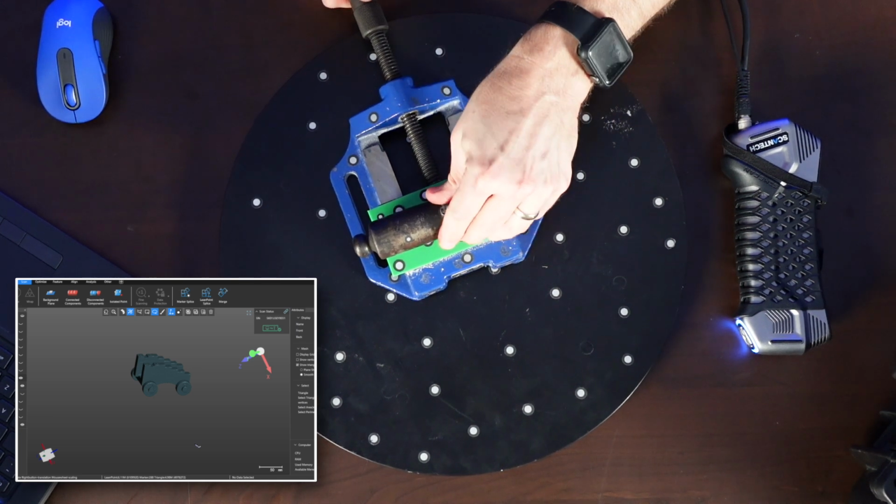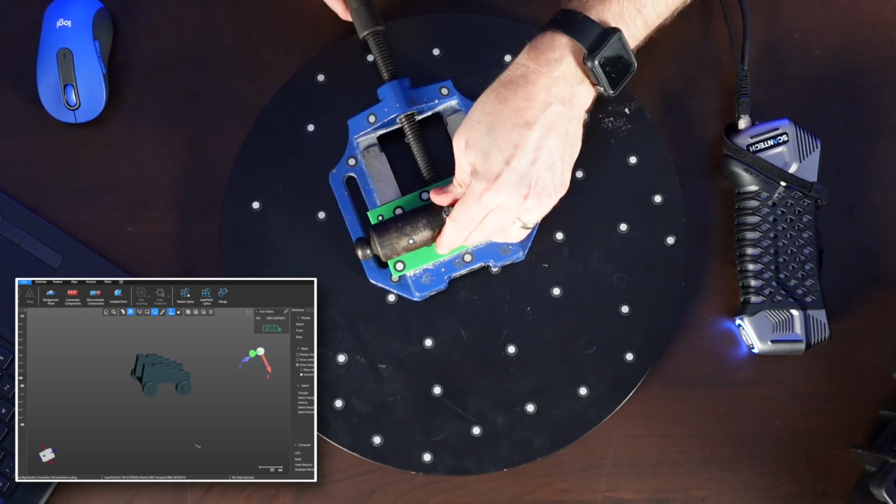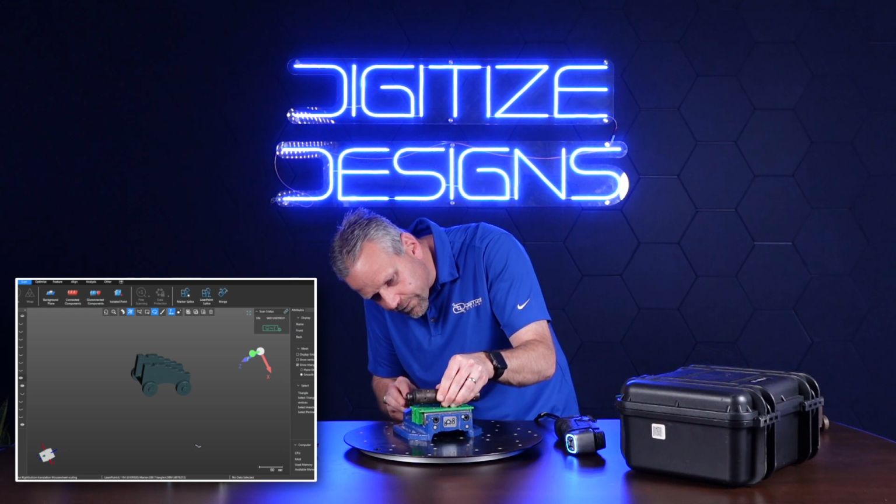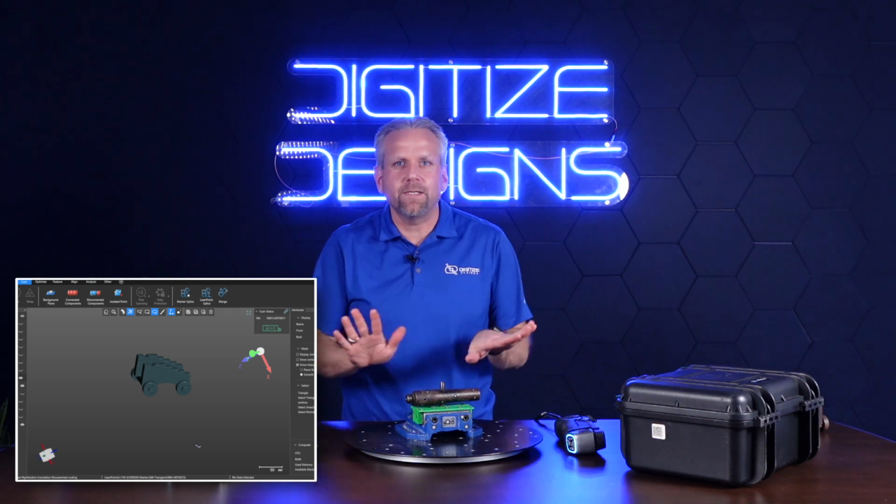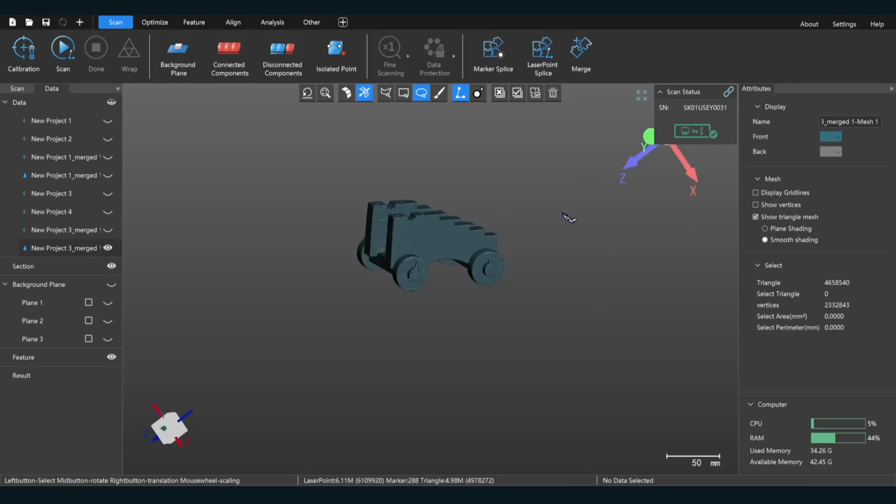So this will give me a nice stable platform to scan this with. I'm purposefully giving it a nice little air gap there, so it'll be very easy to cut away any extra data that I don't need.